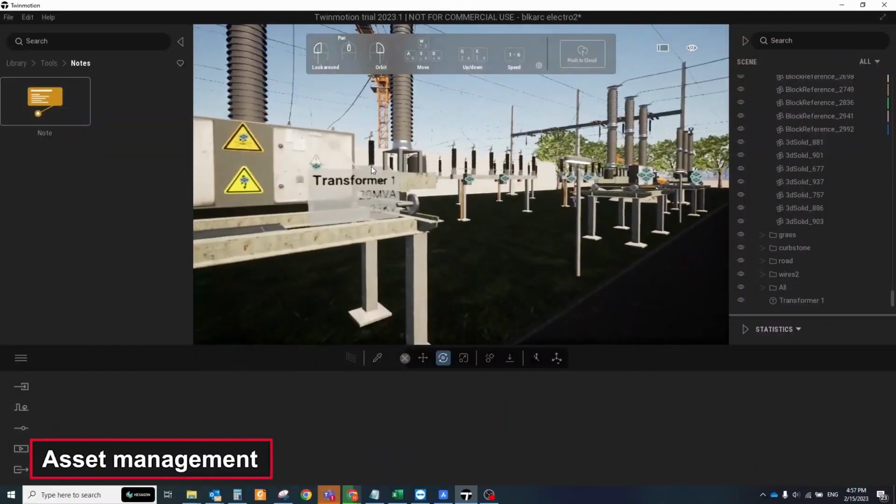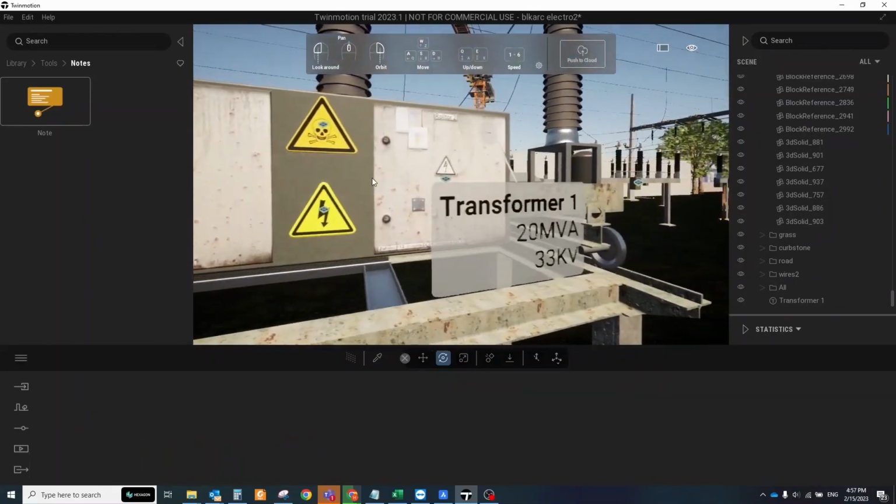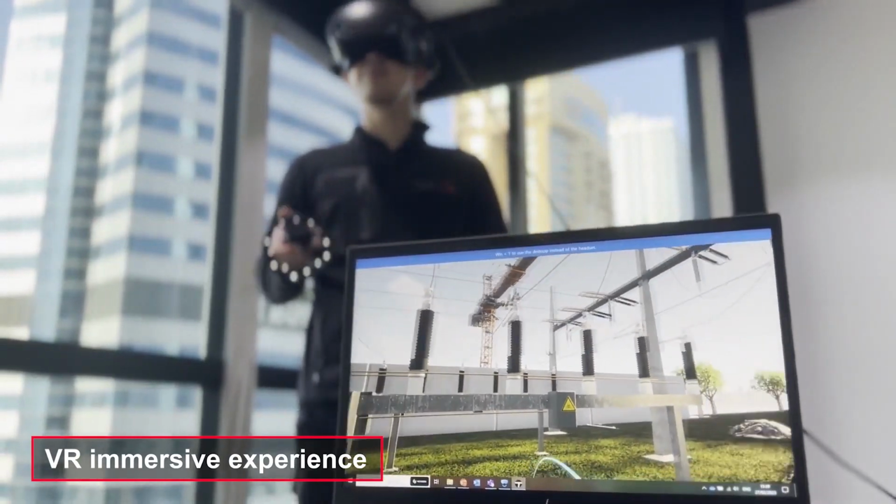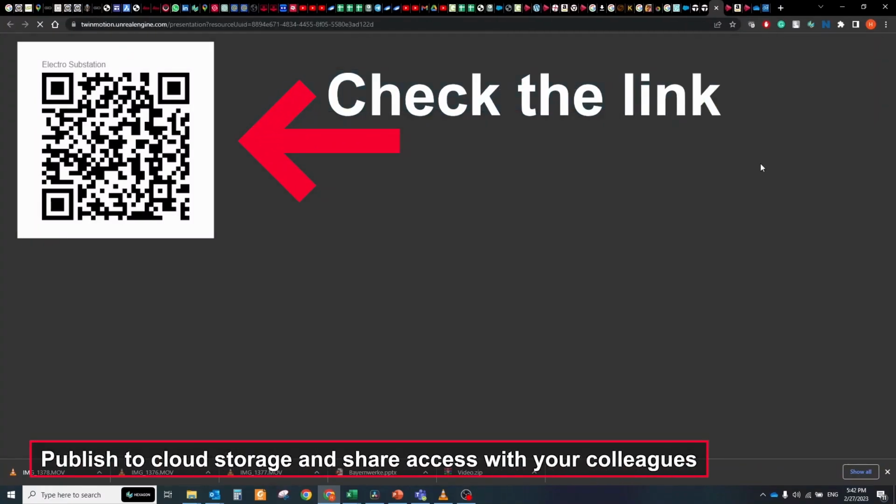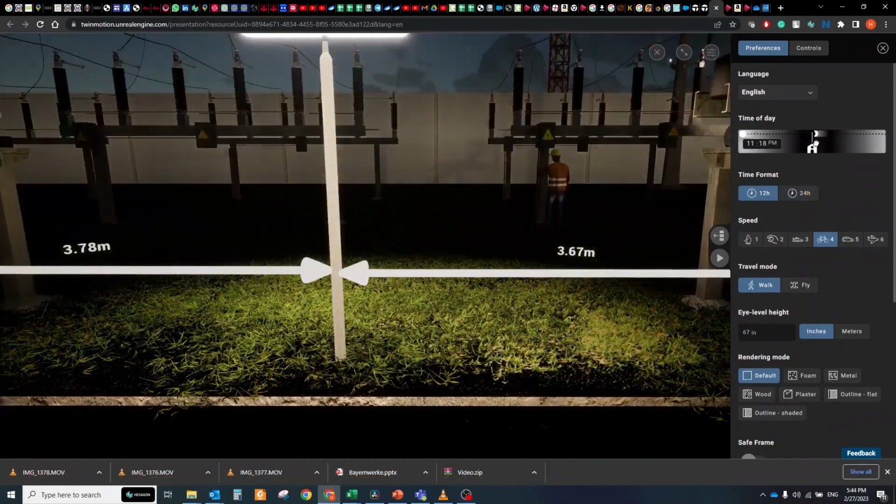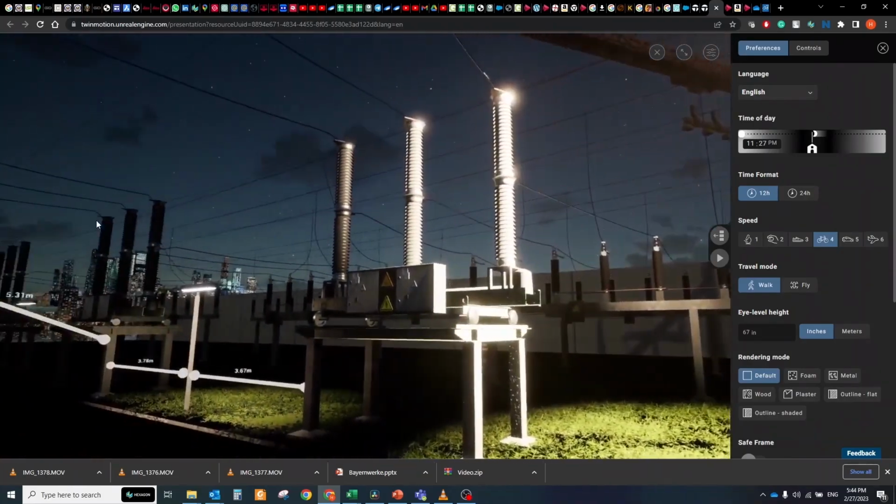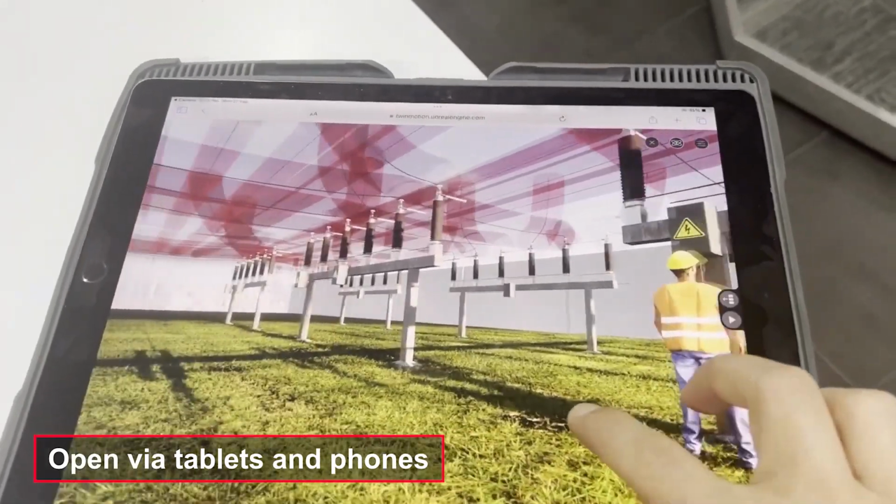Add tags with specification information of equipment to provide asset management. Work in VR mode for a better immersive experience. Publish your project to cloud storage and share access with your colleagues to create your own little metaverse. Via browser, you can open this project not only on computers but also on tablets and phones.